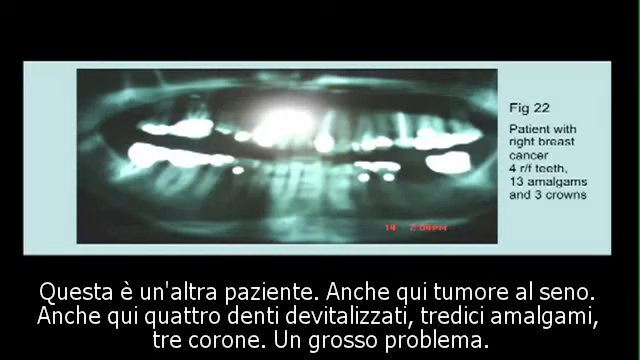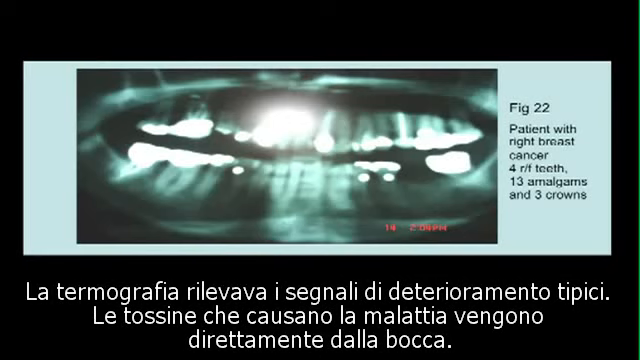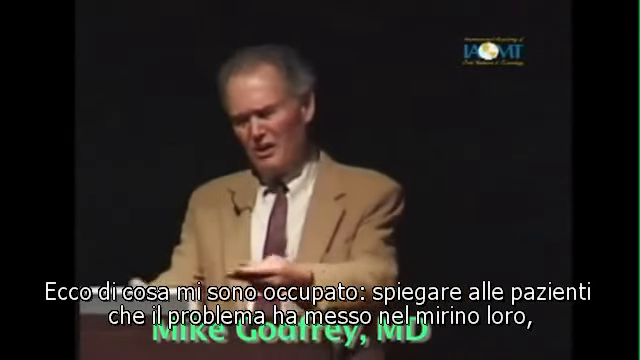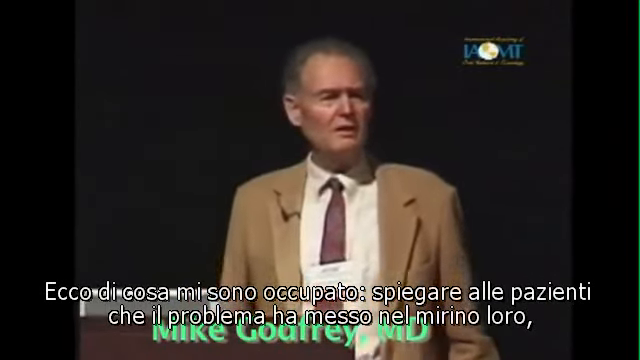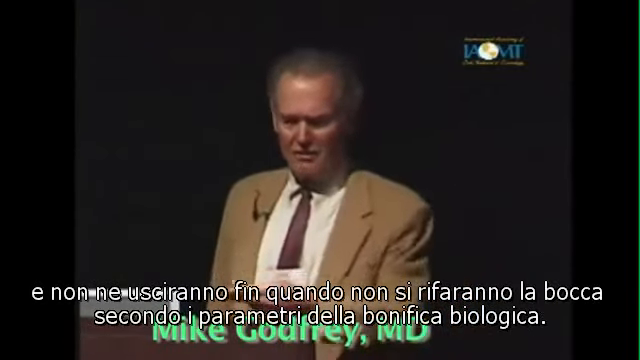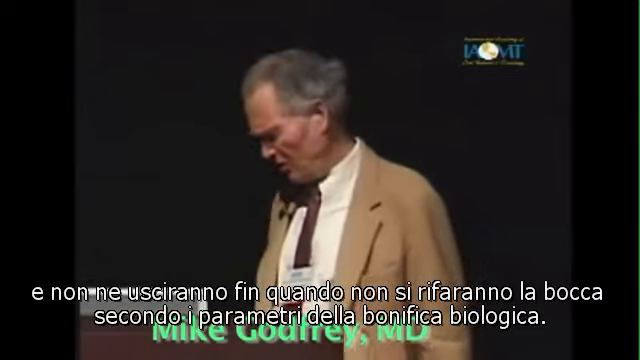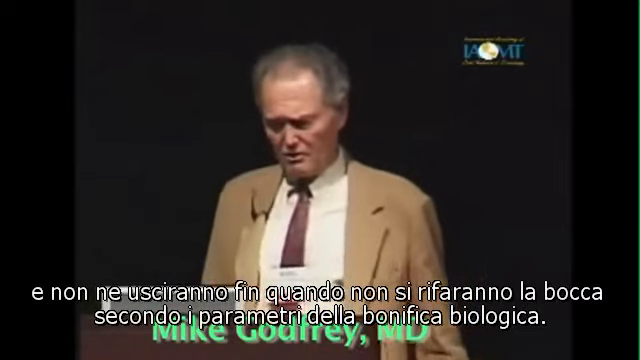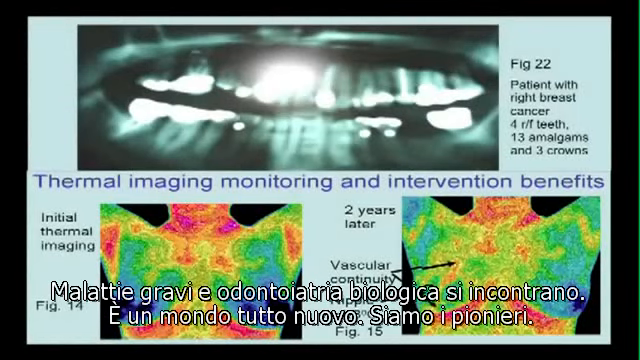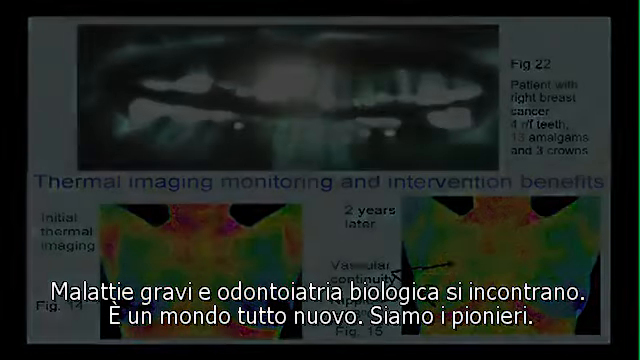Huge problem. I get a patient with an abnormal thermogram that's deteriorating. She's heading towards breast cancer, and they've got that in their mouth. What am I supposed to do? Because it's pretty devastating to the patient to think that I'm going to get breast cancer unless I have all this dealt with. That's a huge cost, psychological as well. But this is where we can combine the 2 professions.